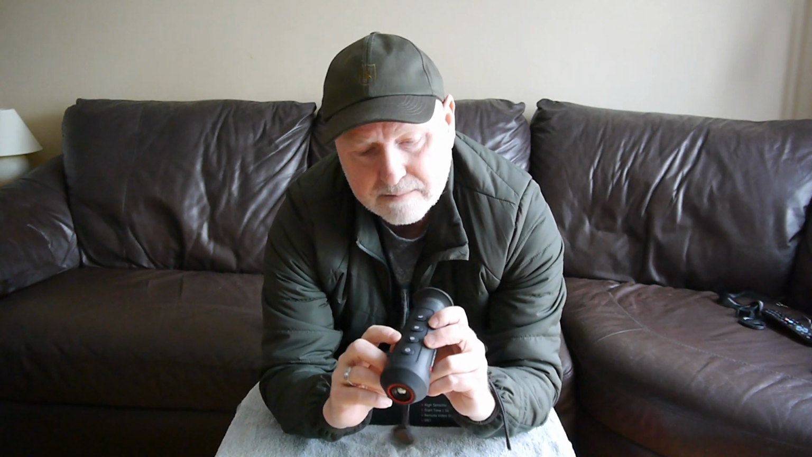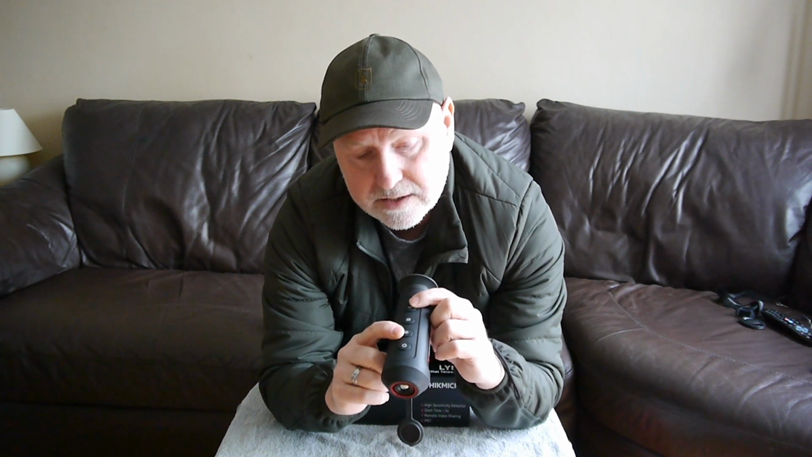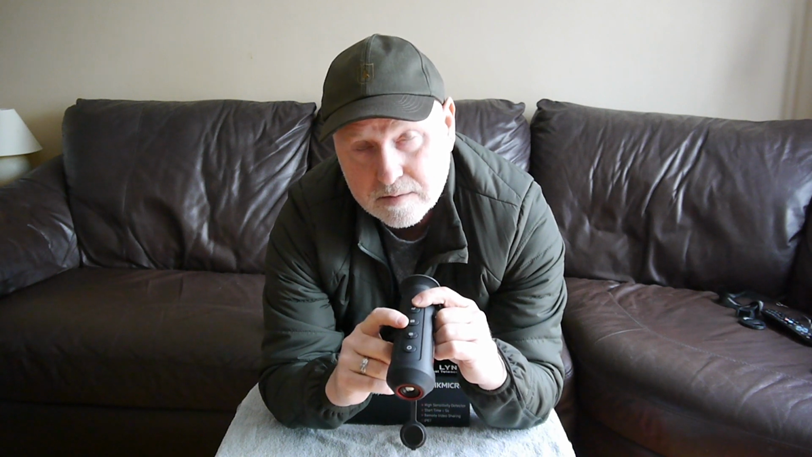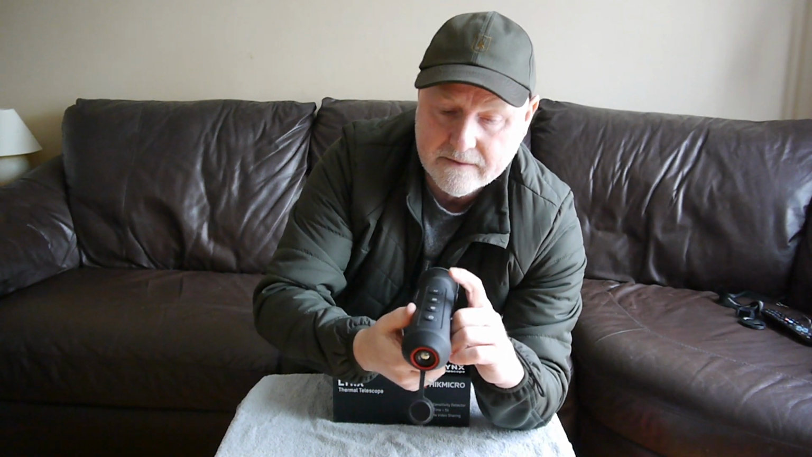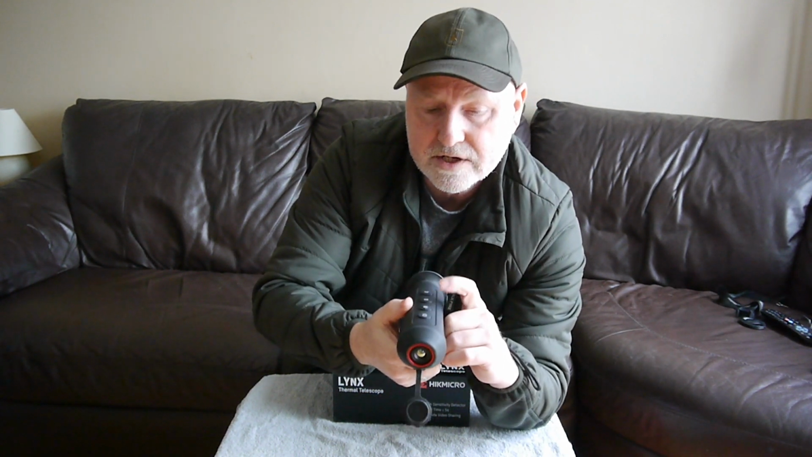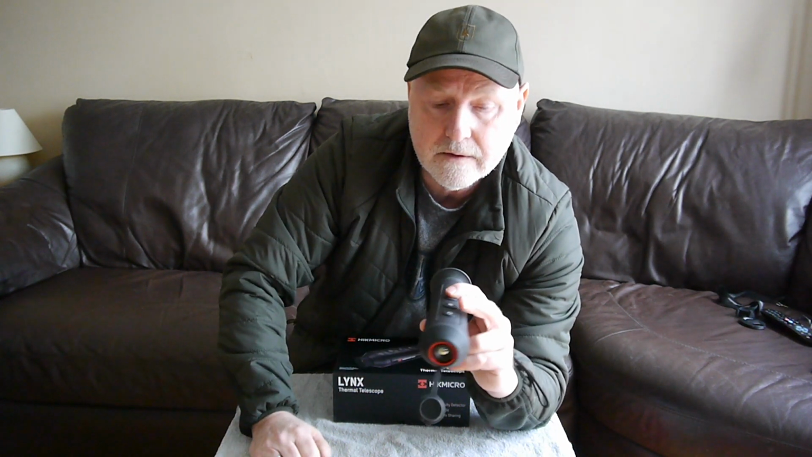The menu is scrolled through by the two buttons either side of the menu button, so you just go up or down through those two buttons. To select the menu item you're on, a quick press of the menu button, and to come back out of it, a long press will take you right out of the menu.